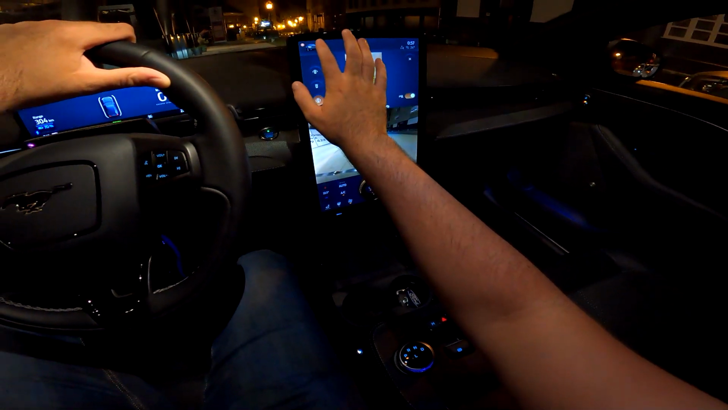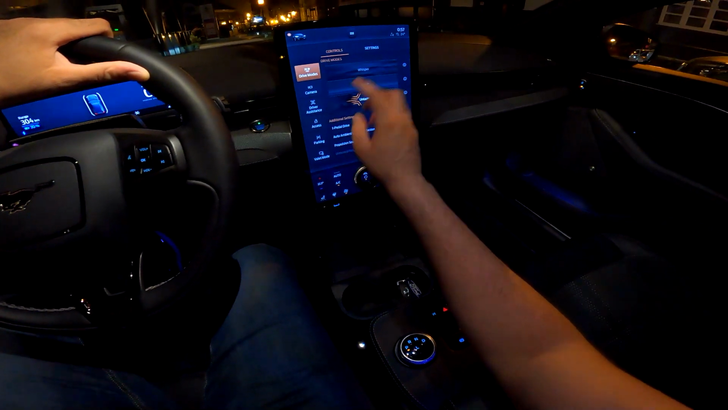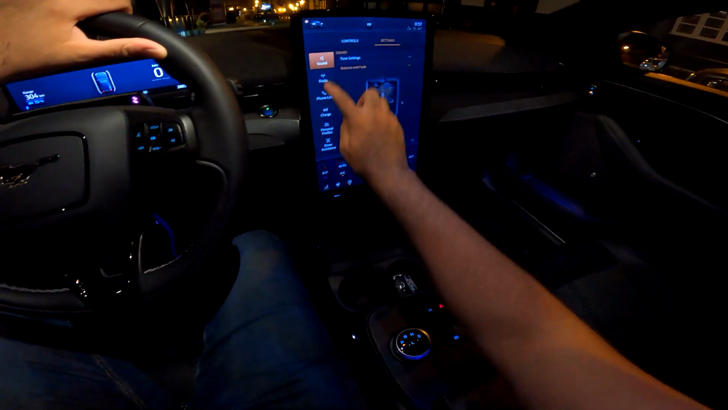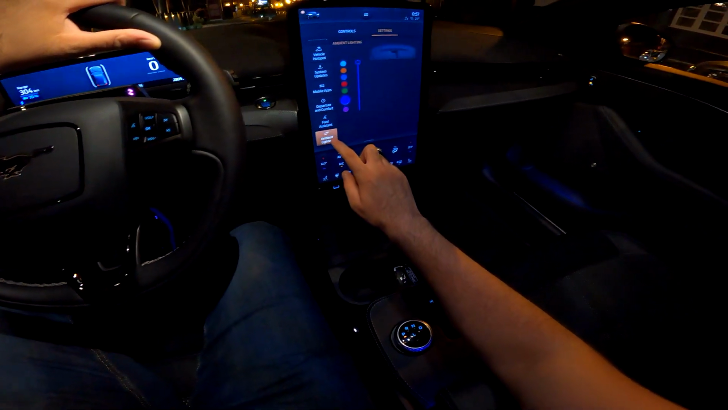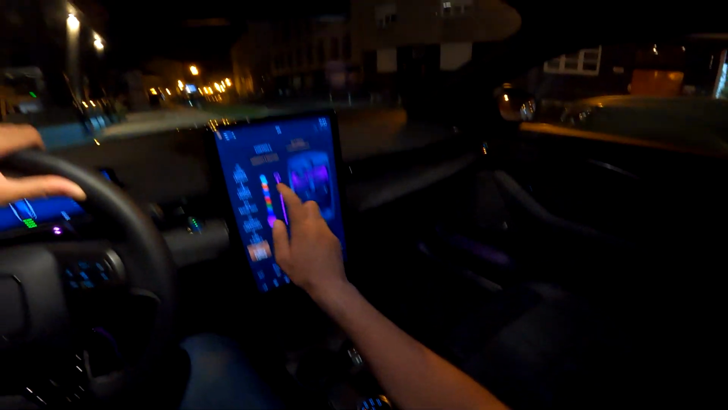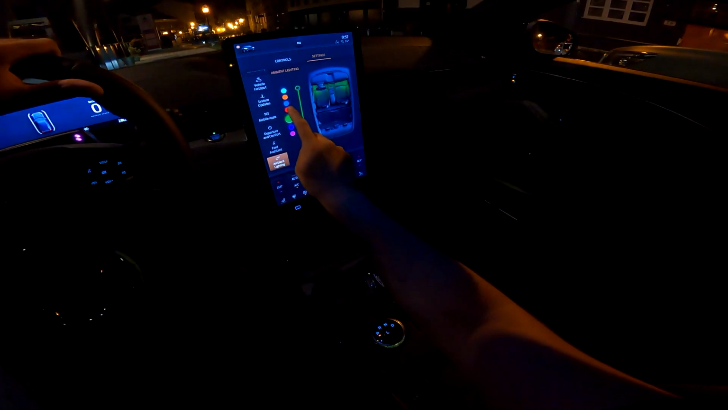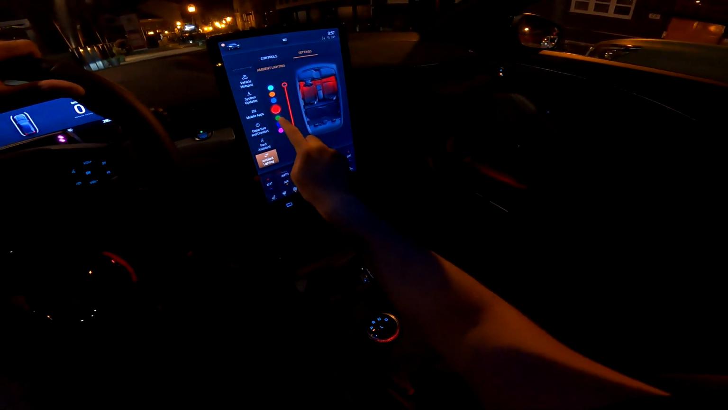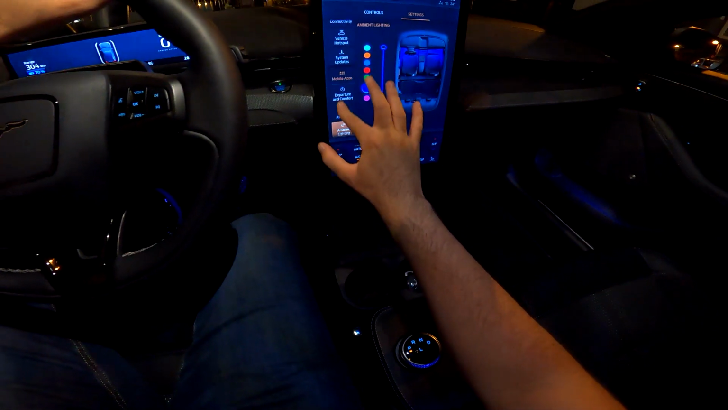Let's see, what else do we have? Driver assist systems. Obviously, the car is packed with technology. And yeah, the ambient lights, maybe without the lights, so you see nice options and colors available.